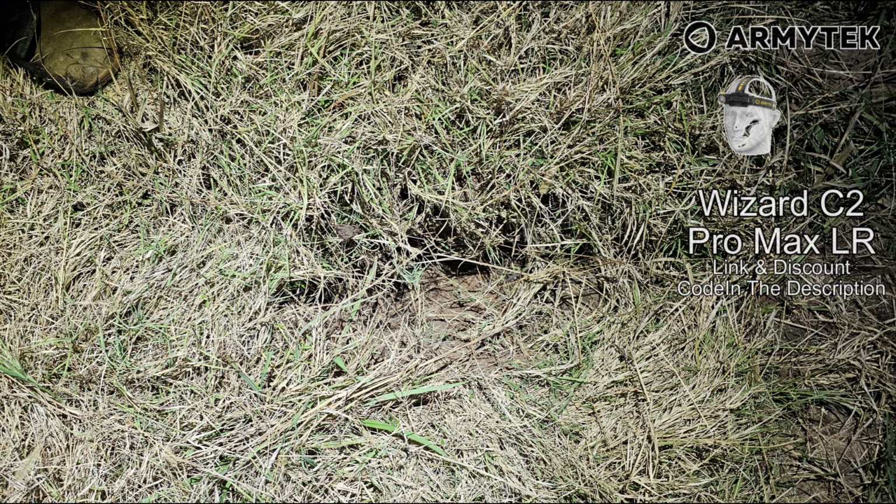I was walking around, I was going towards my very first hog, the big hog that I started with, and all of a sudden, there was no longer any ground beneath me. This is an old animal burrow, and it was completely covered over by grass, and I couldn't see it. Even though I had my headlamp on its brightest settings as I was searching for the hogs, I could not see this hole. And I stepped into it, went down all the way to my knee.